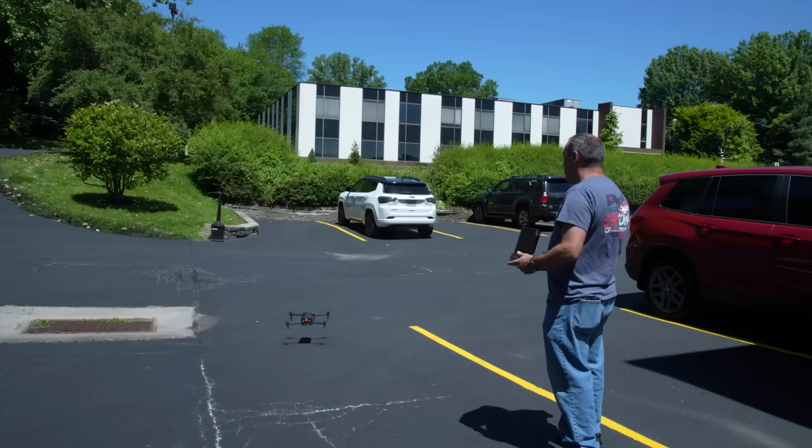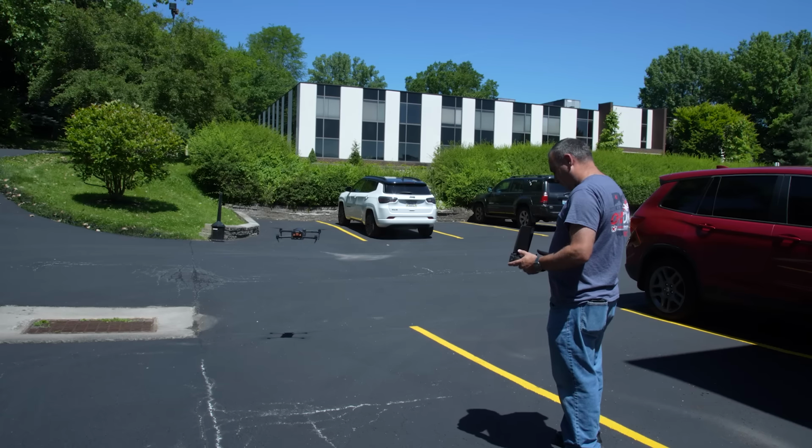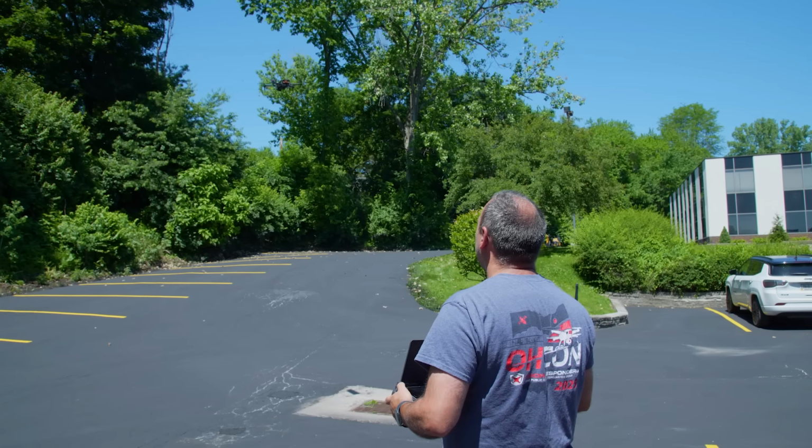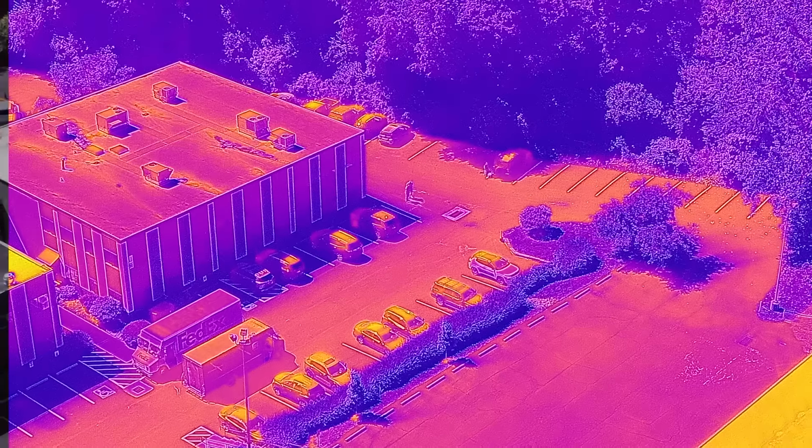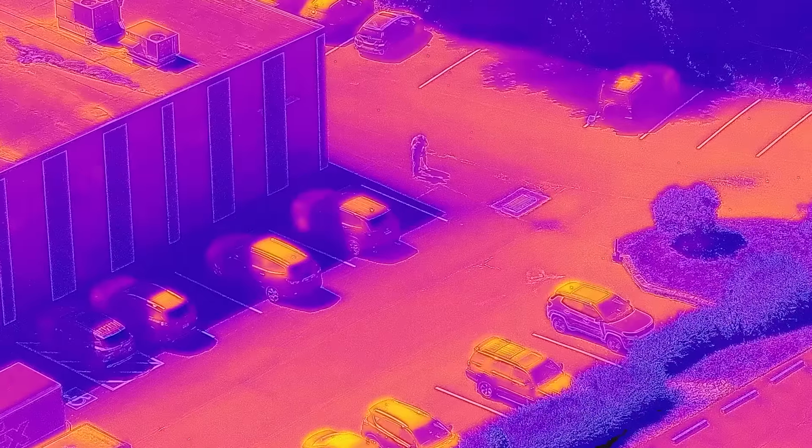Just doing some orbits up here was really easy to do. I do like the acoustic signature that it has, the low noise. For somebody who does a lot of covert surveillance, it's definitely a good thing. If I can have the bad guys not knowing that it's there, it's definitely a plus. I thought the camera quality was very, very good. I did like the FLIR Boson camera that's on those two.